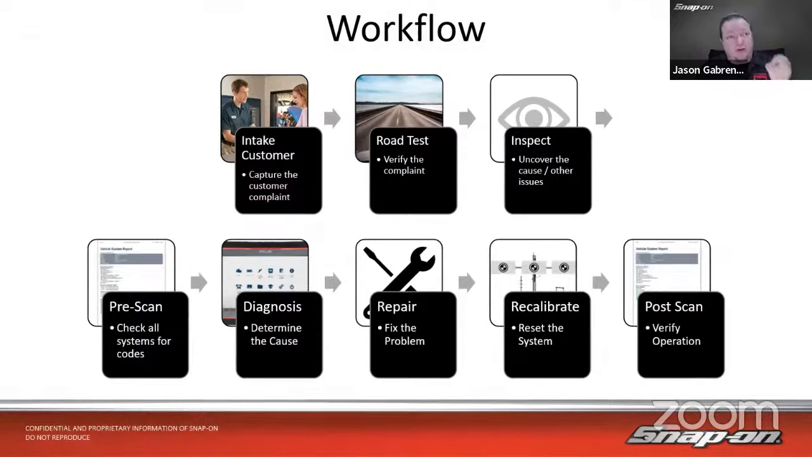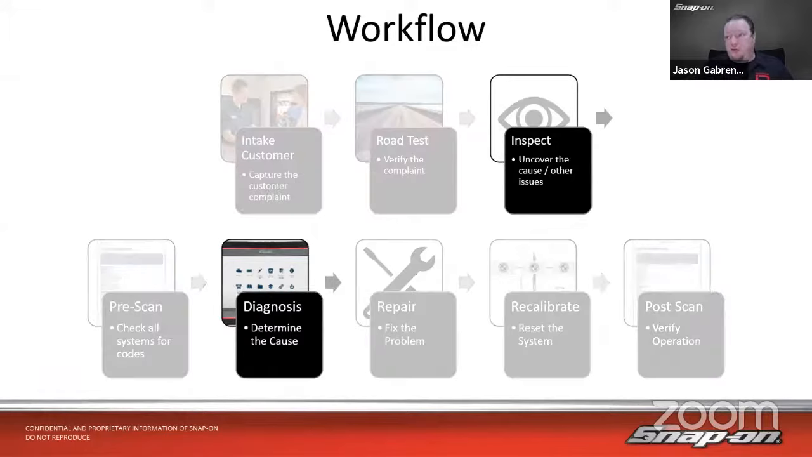So when we talk about thermal imaging and how it works into this whole workflow, it's really going to be on the inspection phase and also in the diagnosis phase. I can inspect the vehicle, and then maybe I might find some maintenance issues that way with the thermal, but also diagnosing and determining the root cause of the problem, be it a short or whatever, that would go under the diagnosis side. Right?